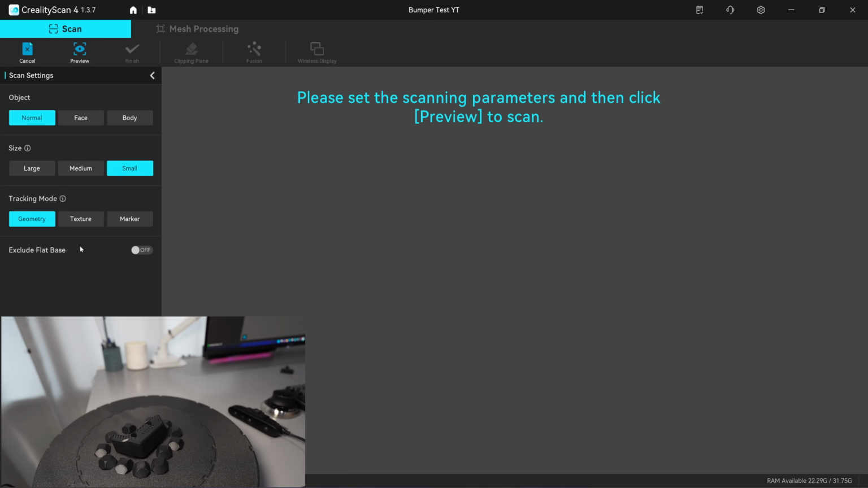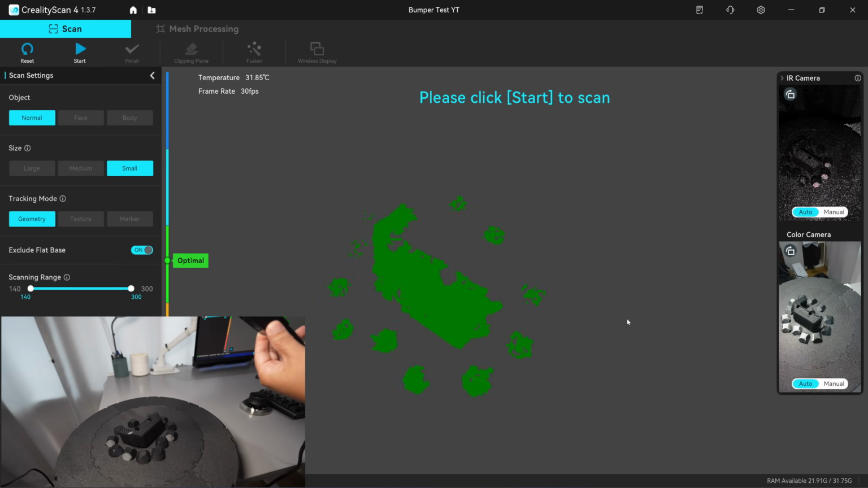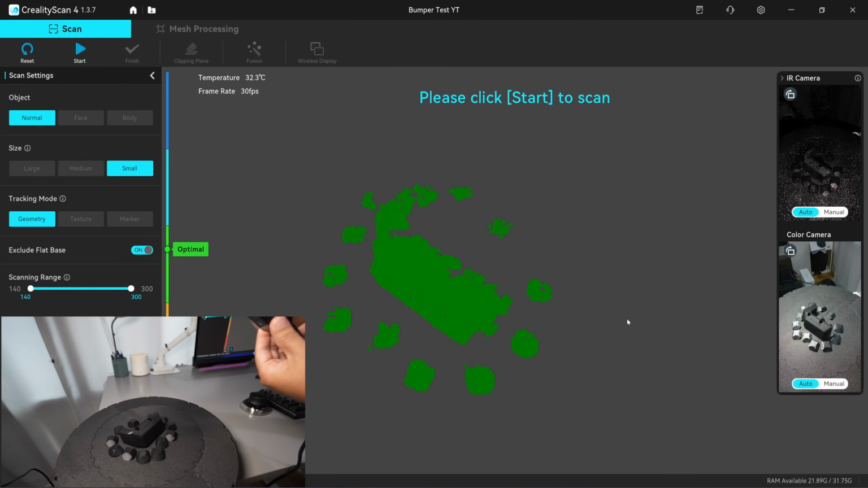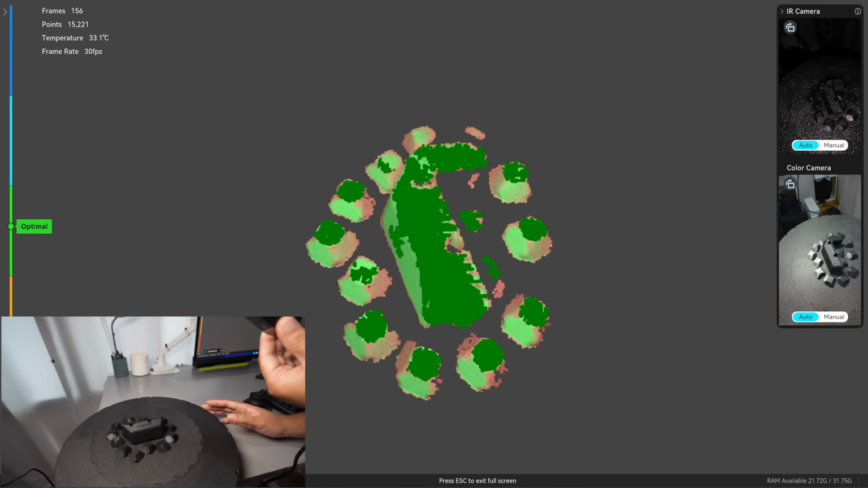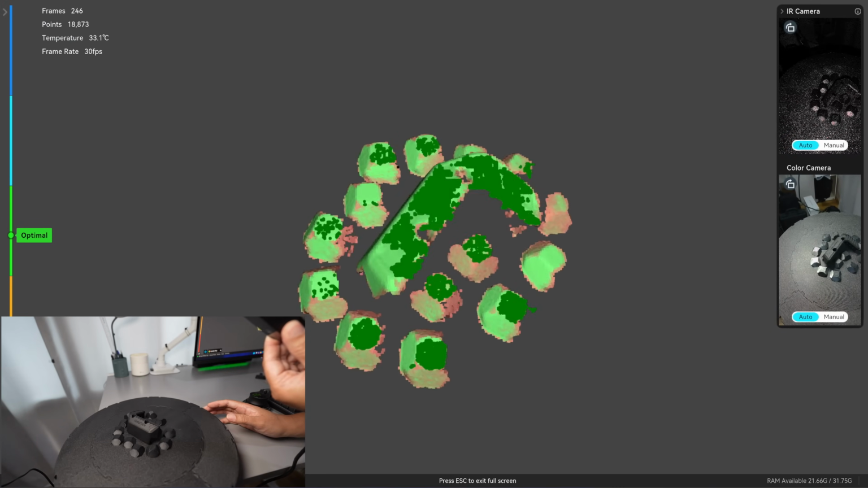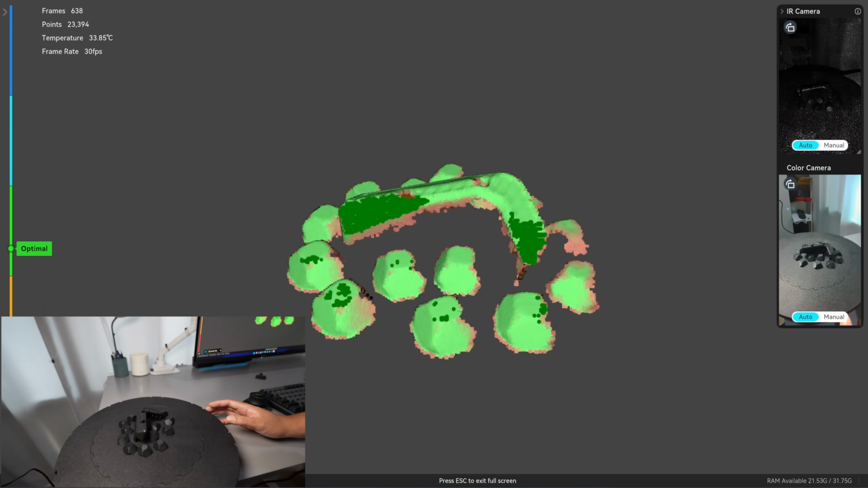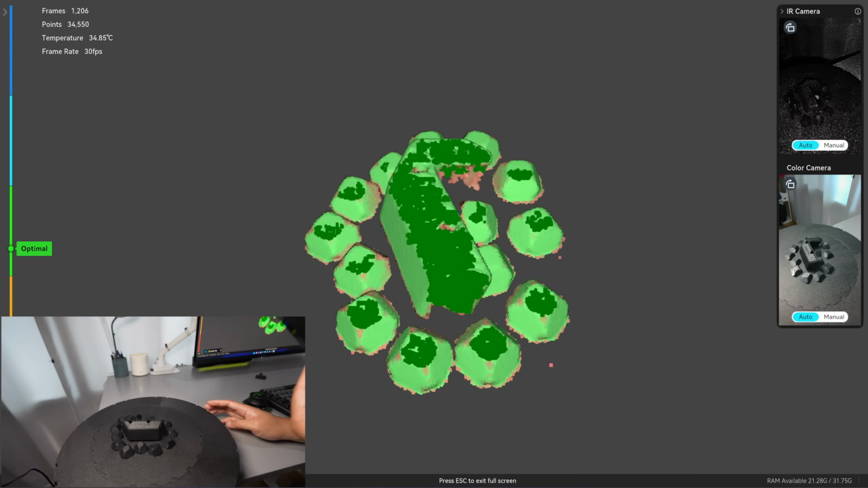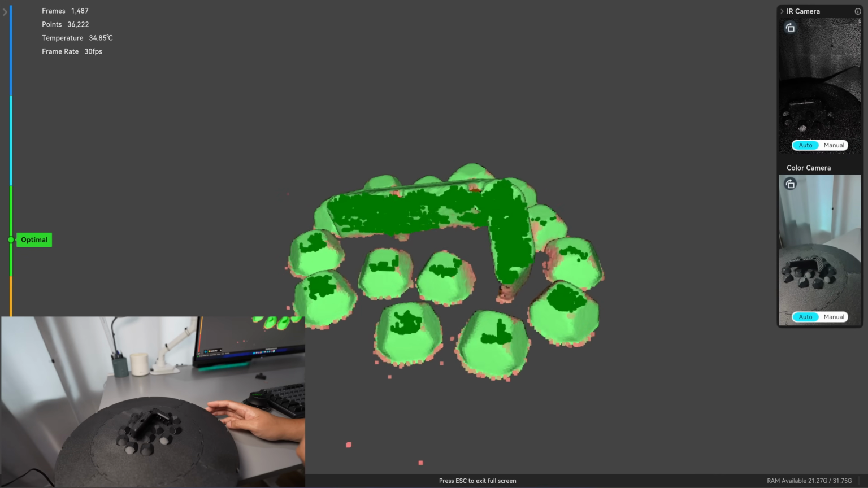Small mode. Geometry, exclude flat base. The working distance for the Ferret is further than the Otter Lite and the Otter. So when the camera is away from the surface, it's going to see less of the resolution. Ferret has no button, so you need to use the keyboard to initiate the scan. Let's see if I can scan the side. It's not capturing much of the surface. If I lean to the side, I can capture the side walls.